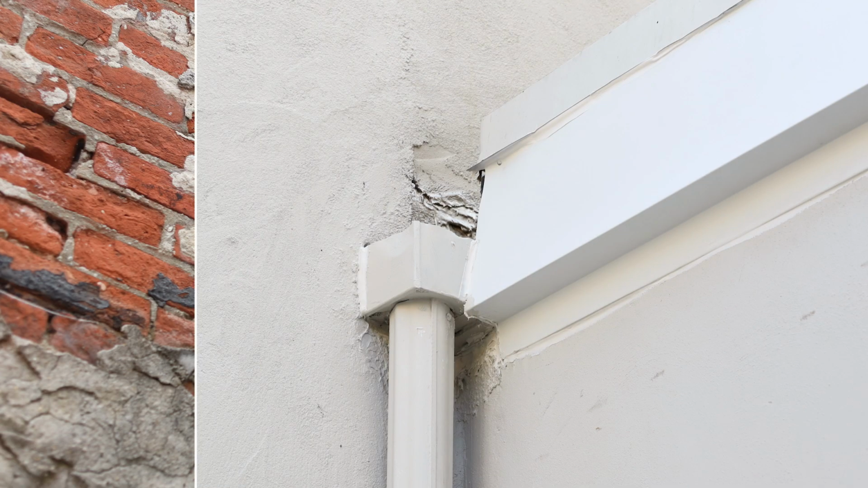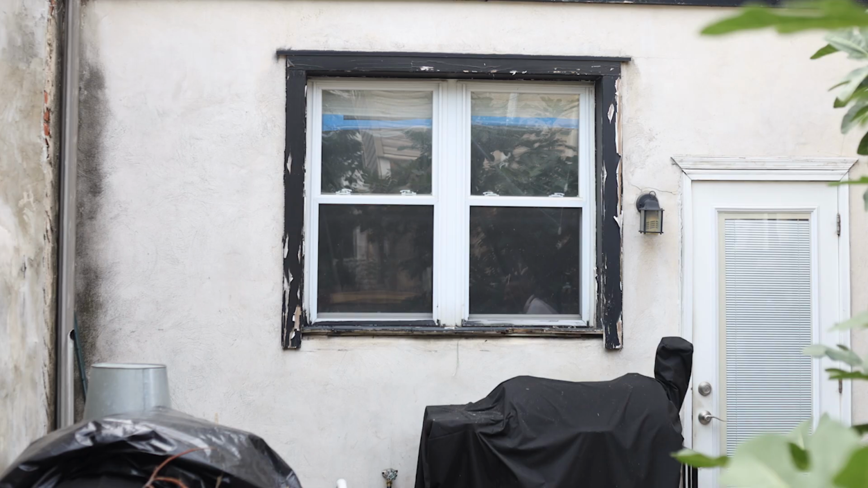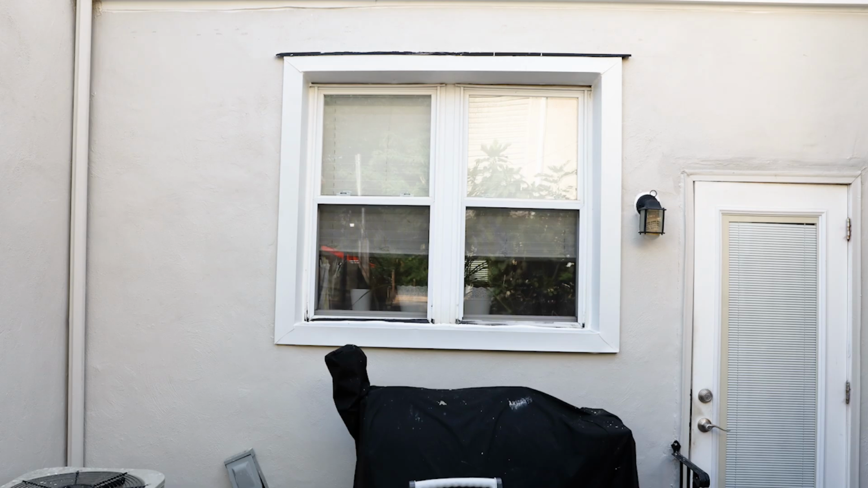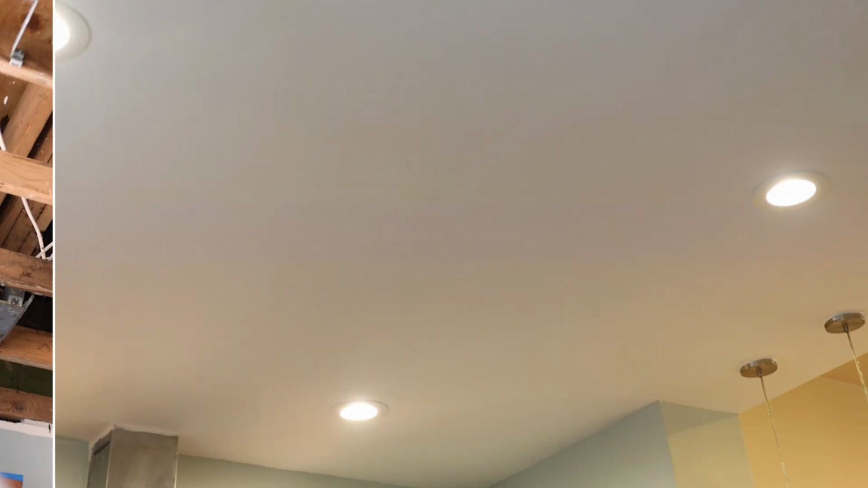Once we're able to put a stop to this exterior water that's entering the property, then we can be sure that we are preventing future mold growth, and we can perform water damage restoration, which includes putting back the insulation, the drywall, and painting the interior of the kitchen to make it look like the issue never occurred.